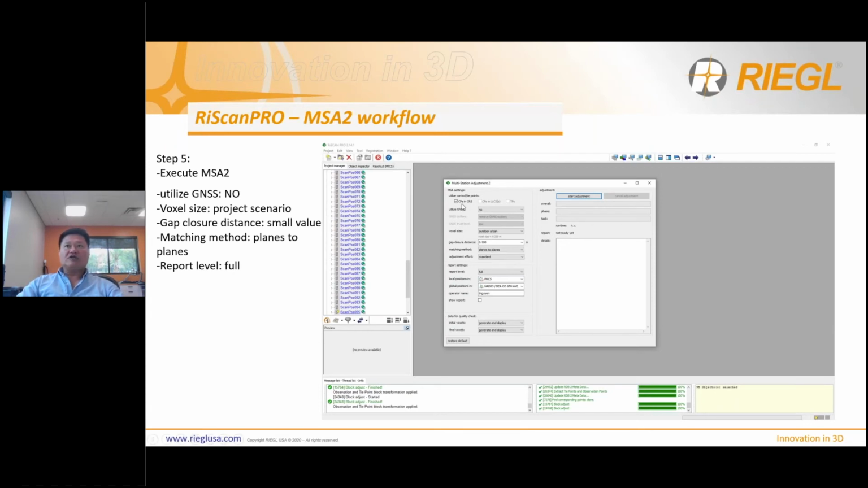So control points in the CRS, this should automatically be checked because it sensed that there's survey control. So you want to go ahead and it'll check that for you automatically. Leave that checked. You then want to set the utilize GNSS to no, and then remove, and then also voxel outlier.